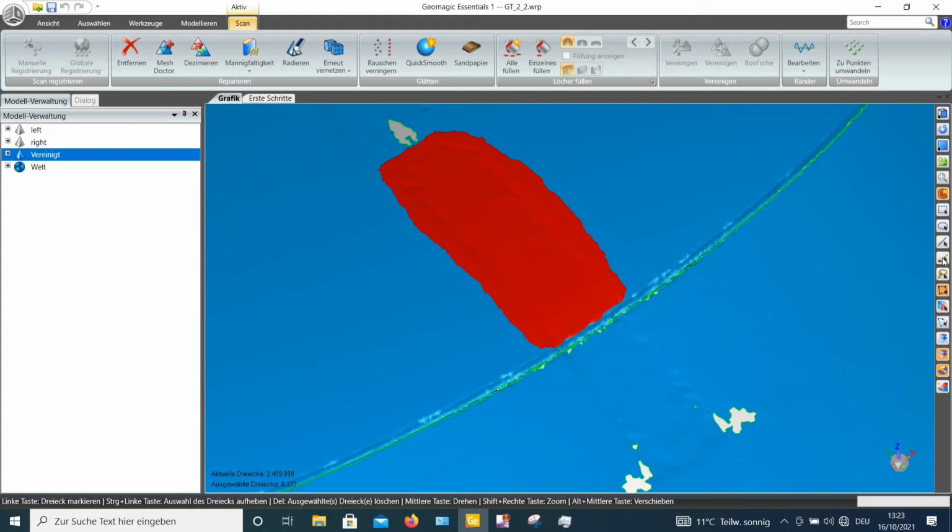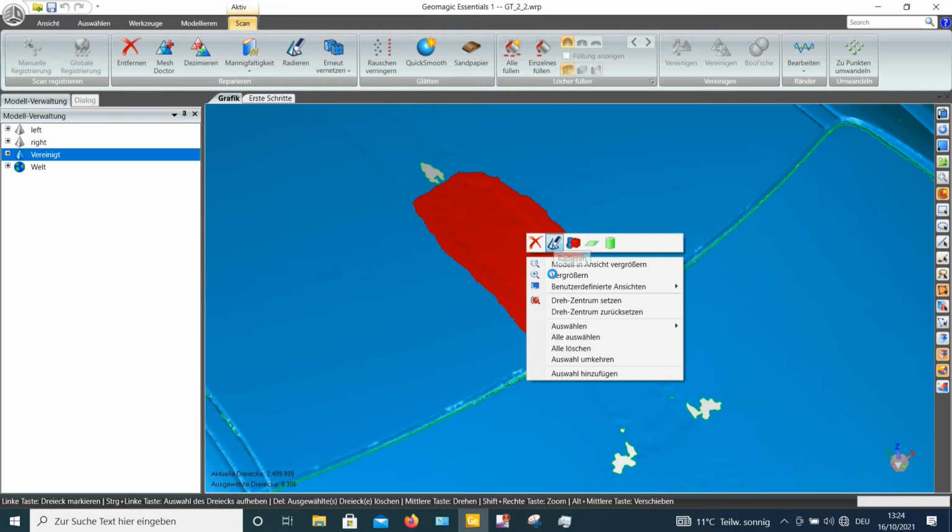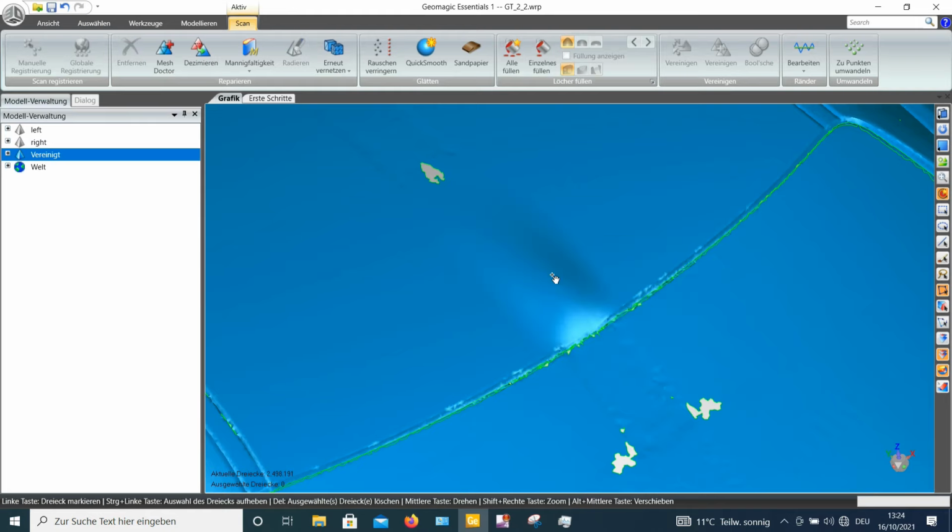Maybe I'm just going to select just a little part of this what is overlapping here, and on the keyboard, we are going to just delete that.